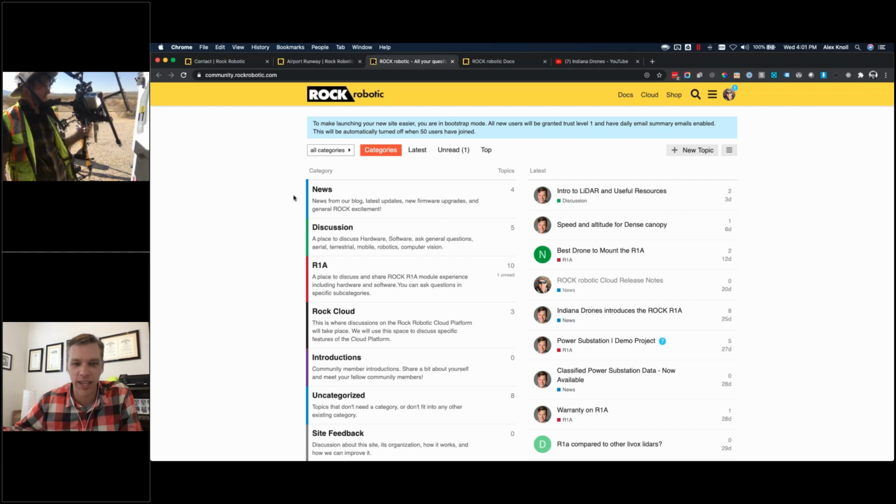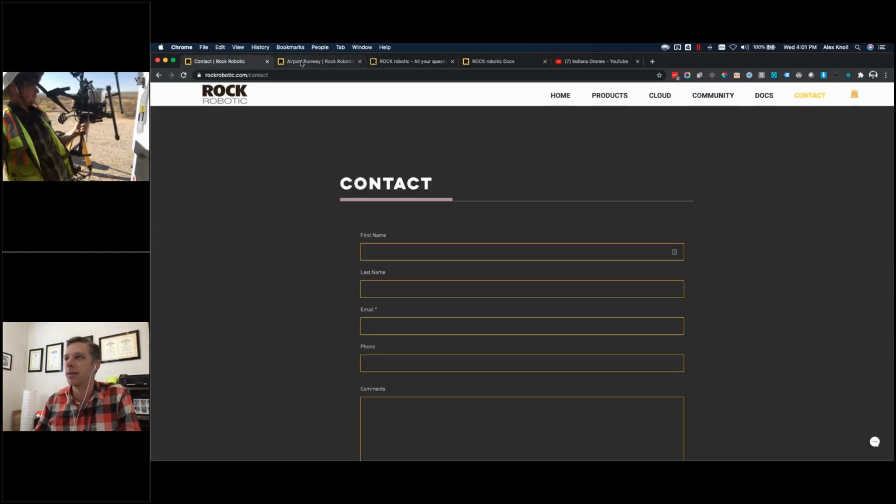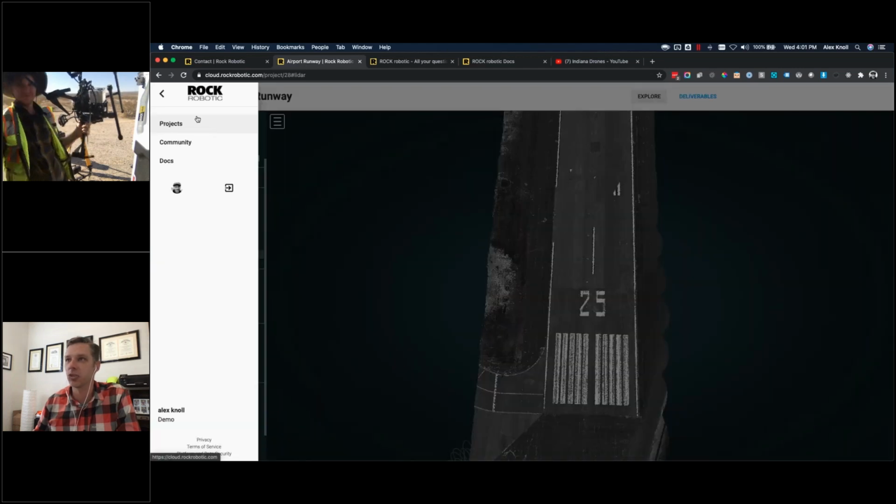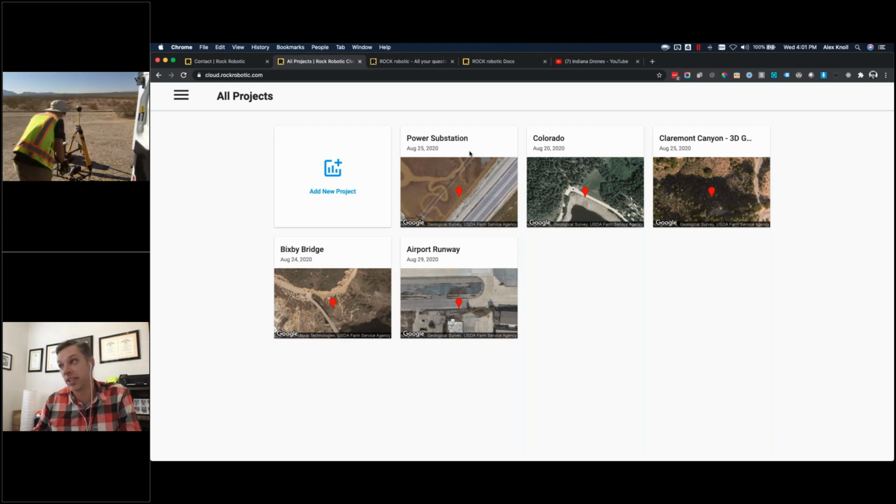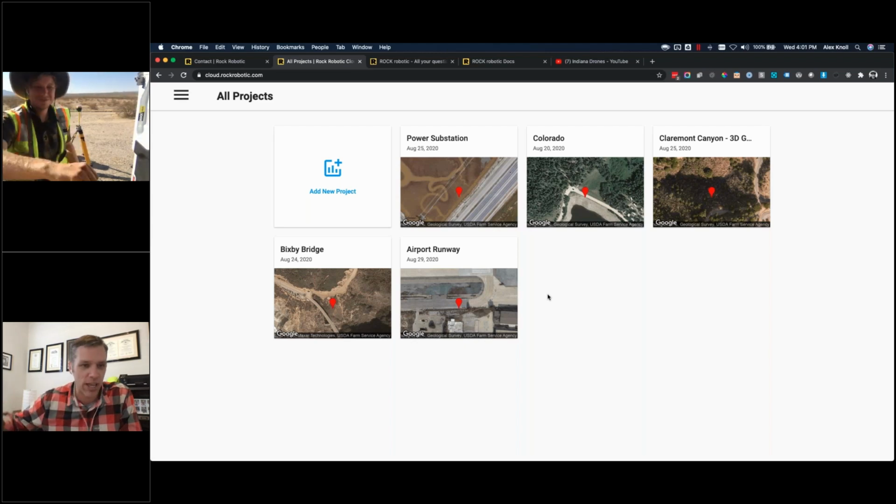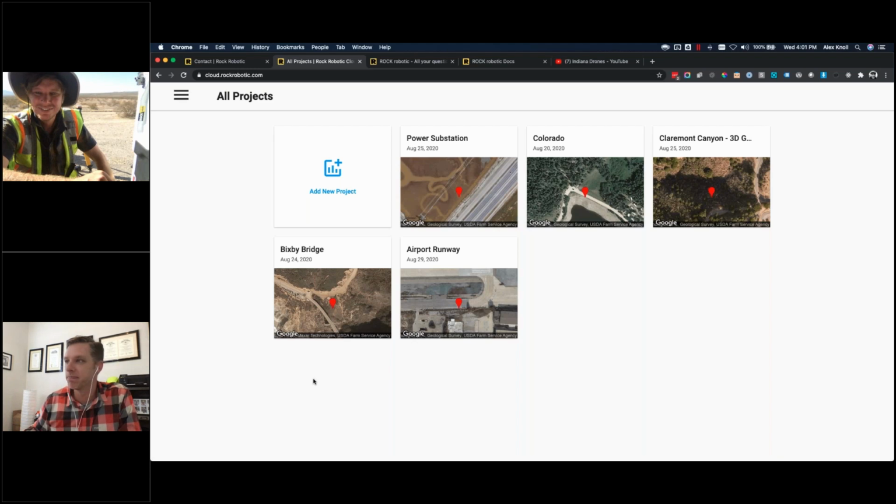You can sign up right then, and then you'll have the exact same thing that I walked through today. All of these data sets you'll be able to take a look at. You'll be able to use the viewer. You can download the LAS files or the shape files and plug them into whatever software that you currently have. But yeah, you'll have this exact same interface here.